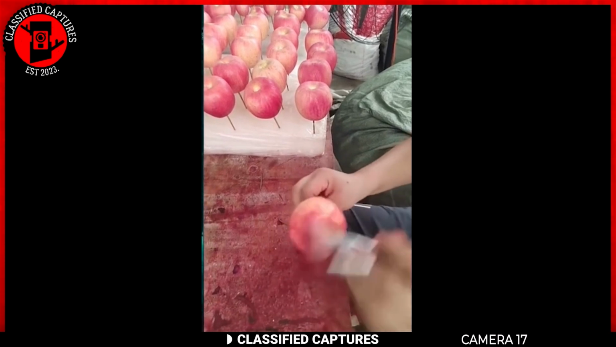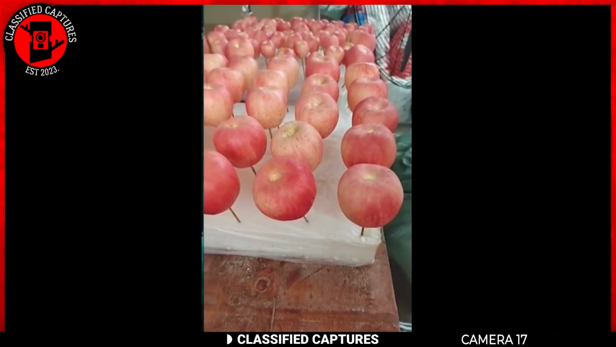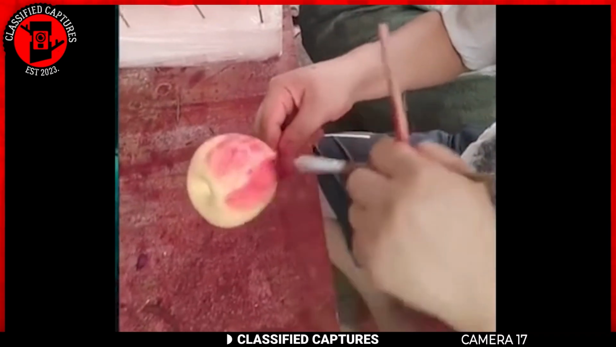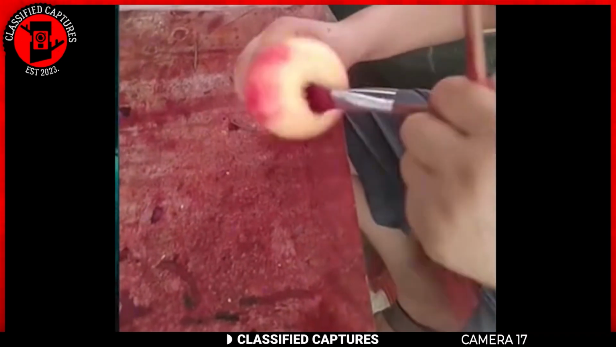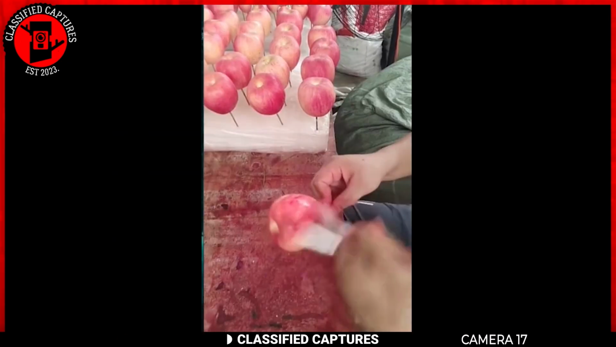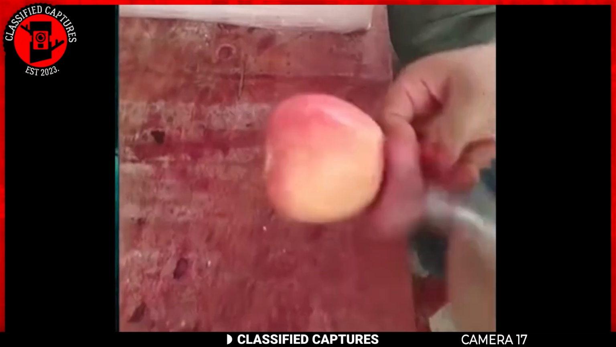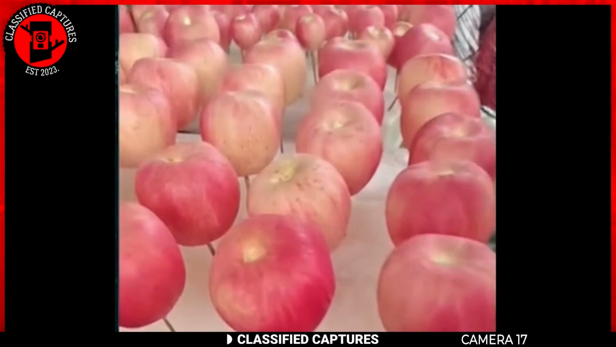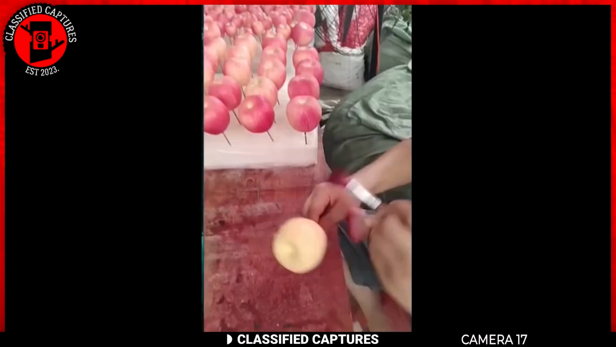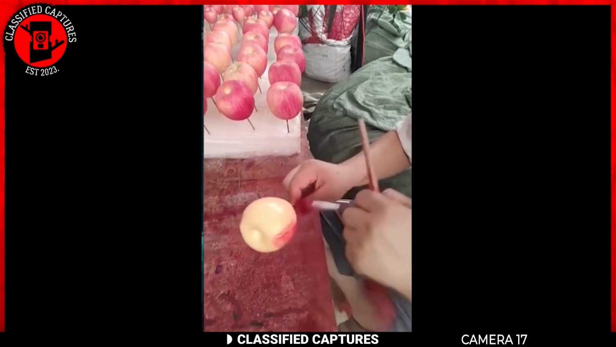Think about it. If we're resorting to painting our fruit to make it look fresh or appealing, what does that say about the state of our food industry? We've taken things too far. We cannot just grow apples anymore, naturally, without having to alter them. It makes you wonder how much of what we see in stores is even real, or if it's all just manufactured to look perfect. It's becoming harder and harder to trust what we eat.